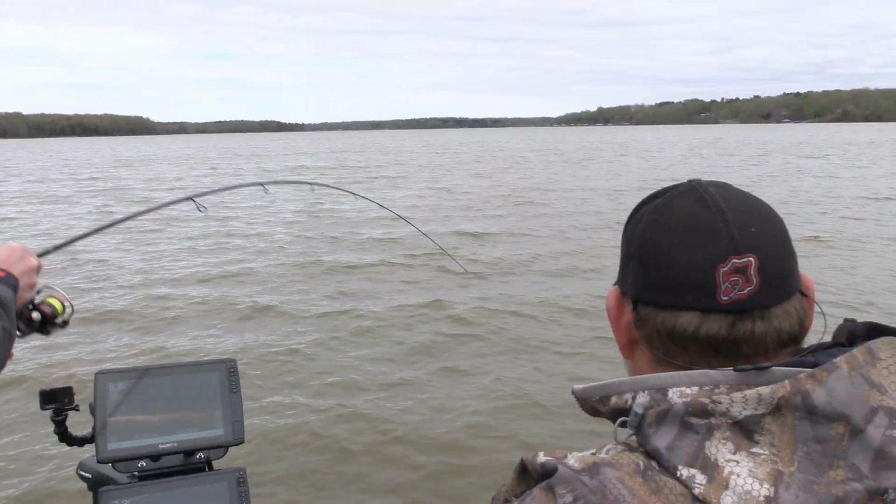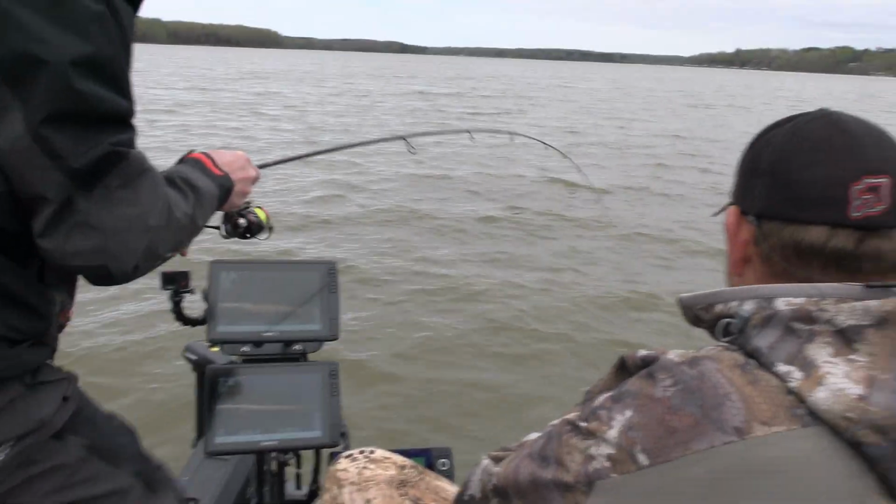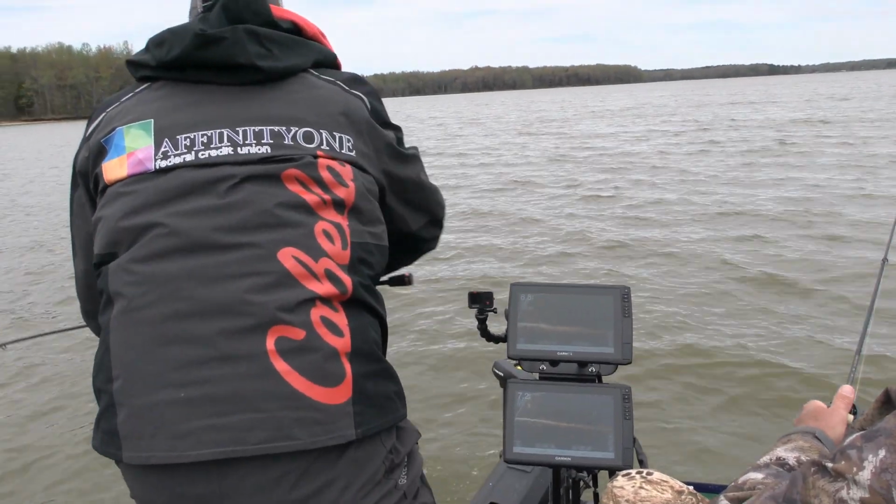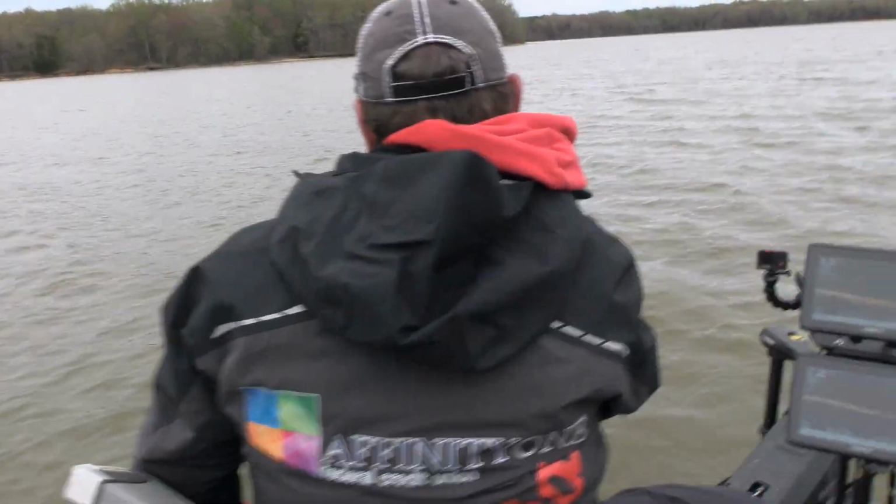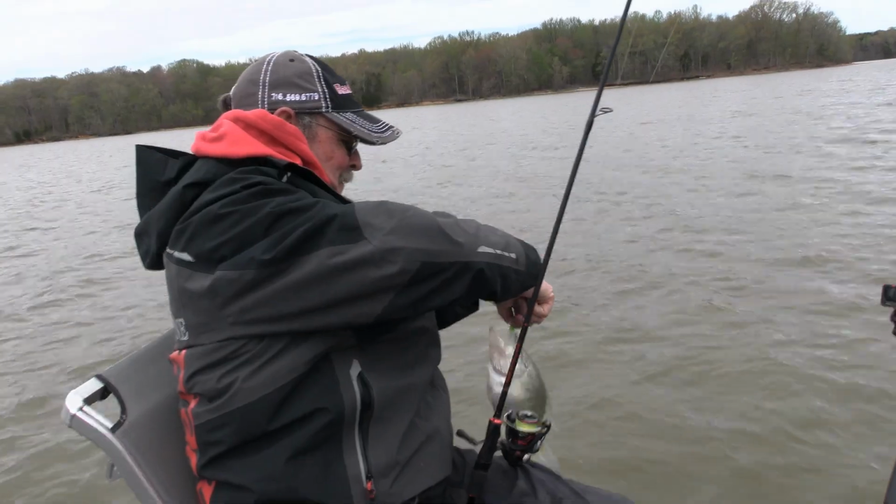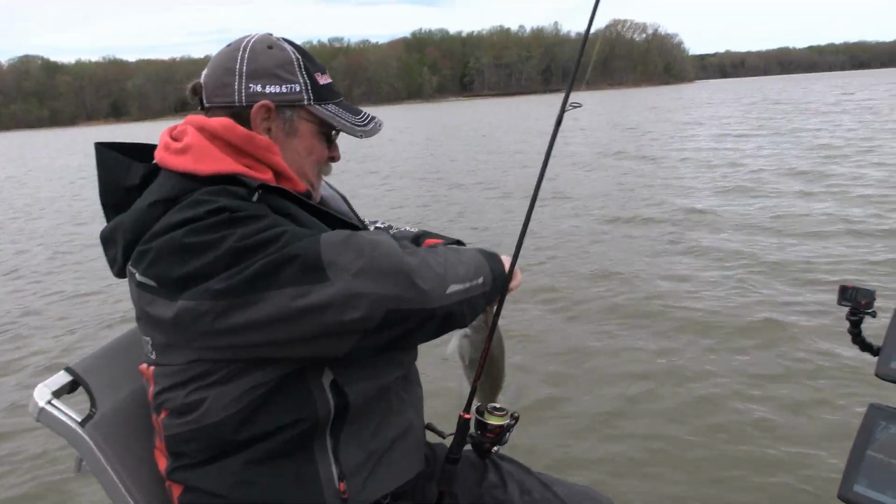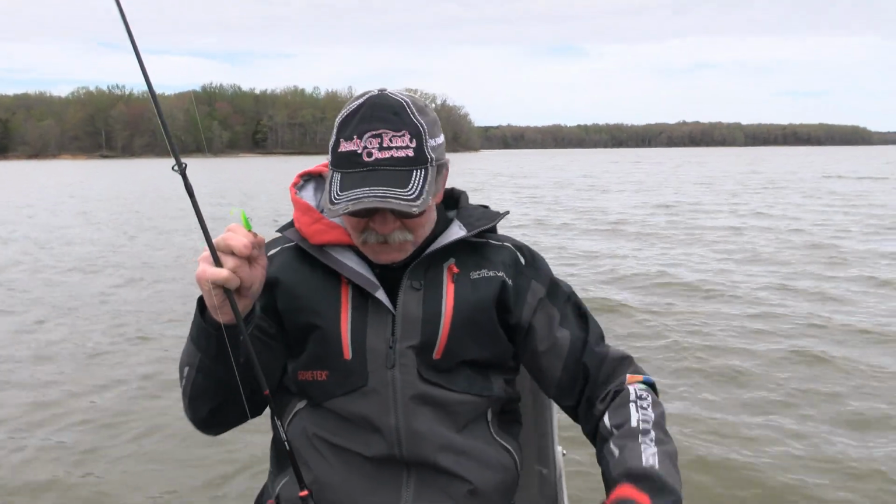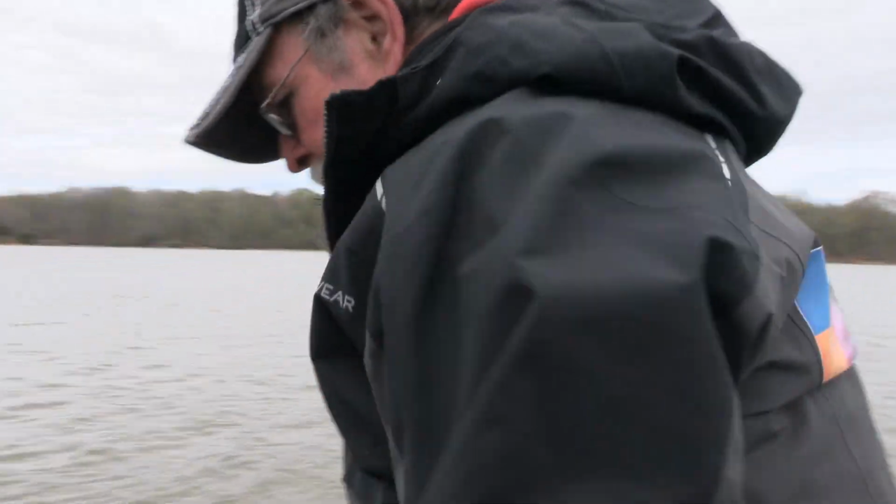That was the biggest fish in the pile. Oh man, look at that. That was nuts. Dude, this looks freaking sweet. And I saw that fish get snagged right out of there. Oh, look at that. Good one.